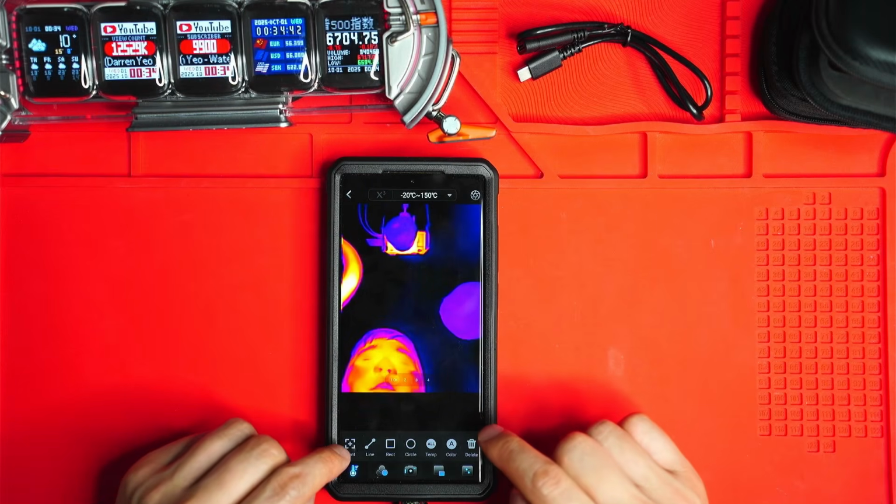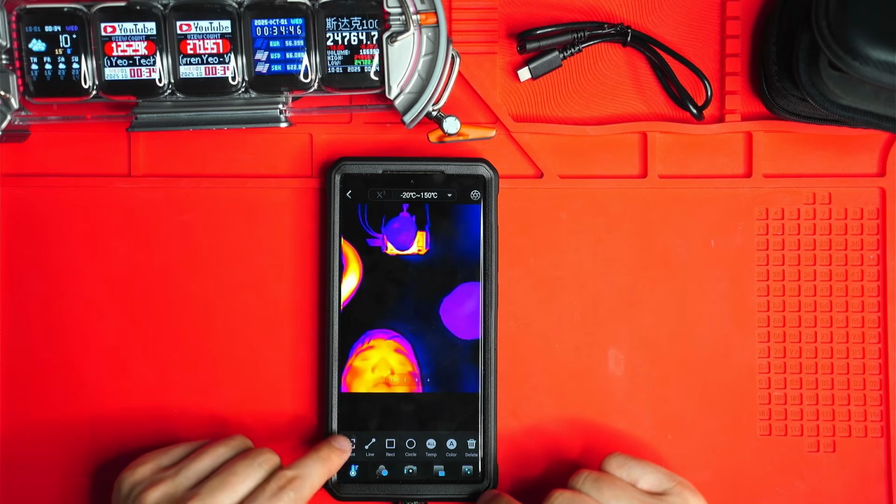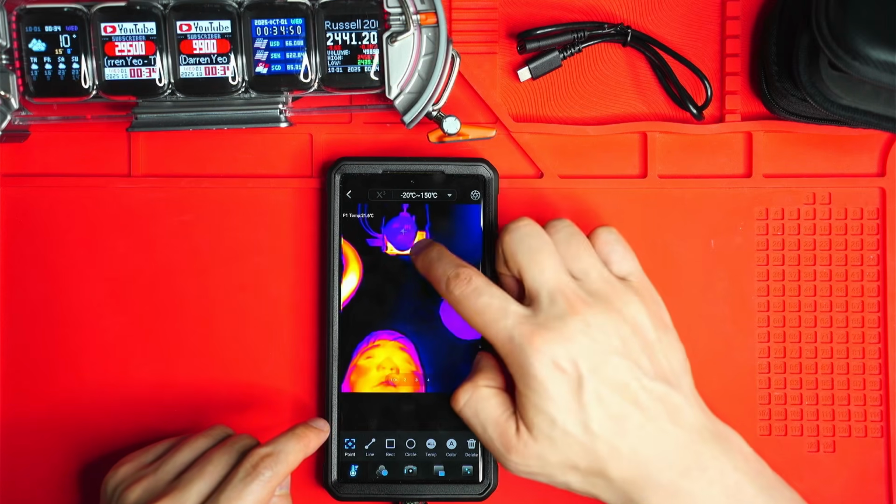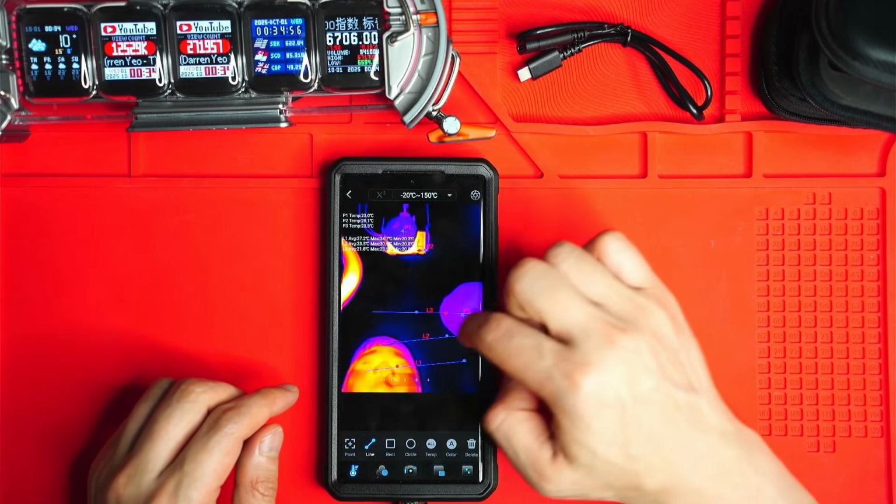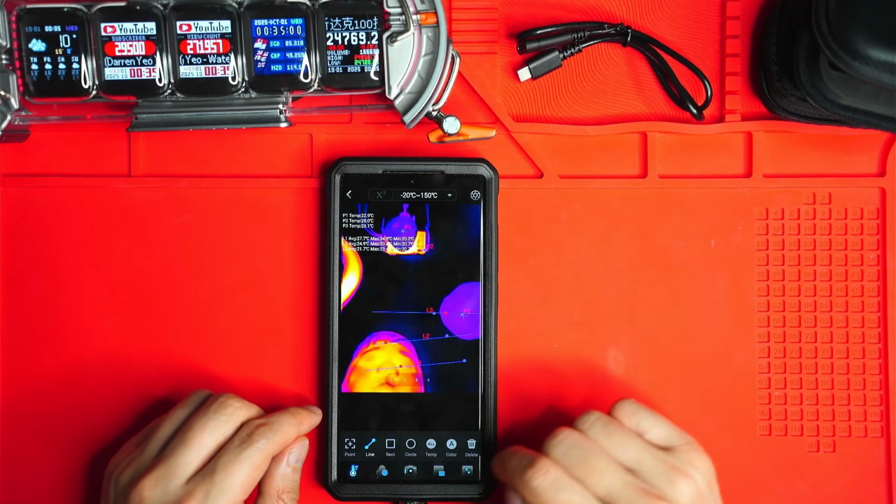And there is also this button here at the bottom left-hand corner. So it's like a temperature measurement function. So you can add points, so 3 different points. You can also add lines, so 3 different lines where it measures the highest and lowest temperature along this line.